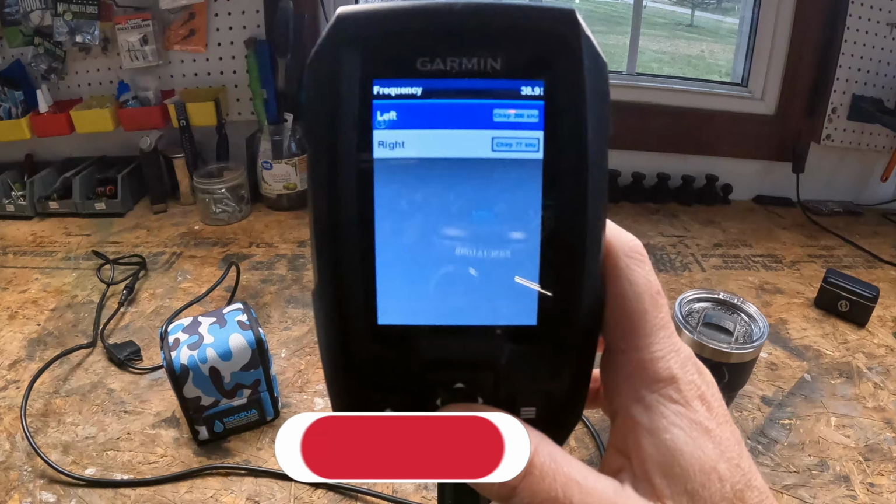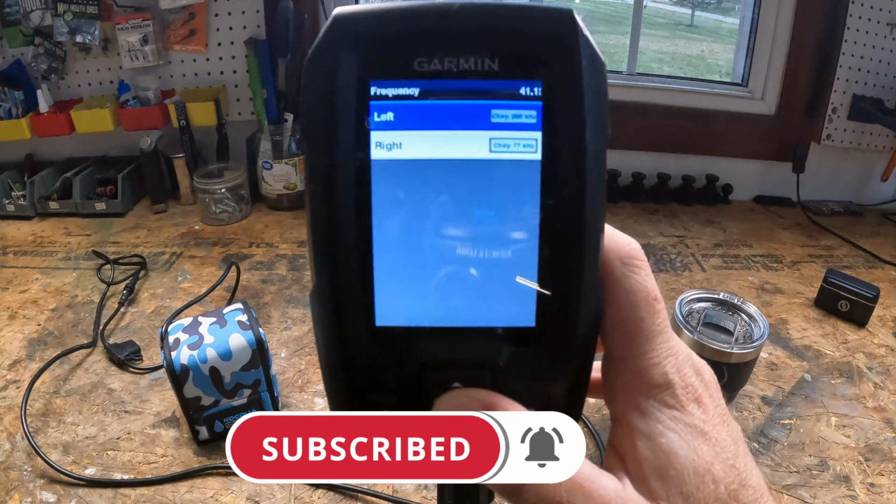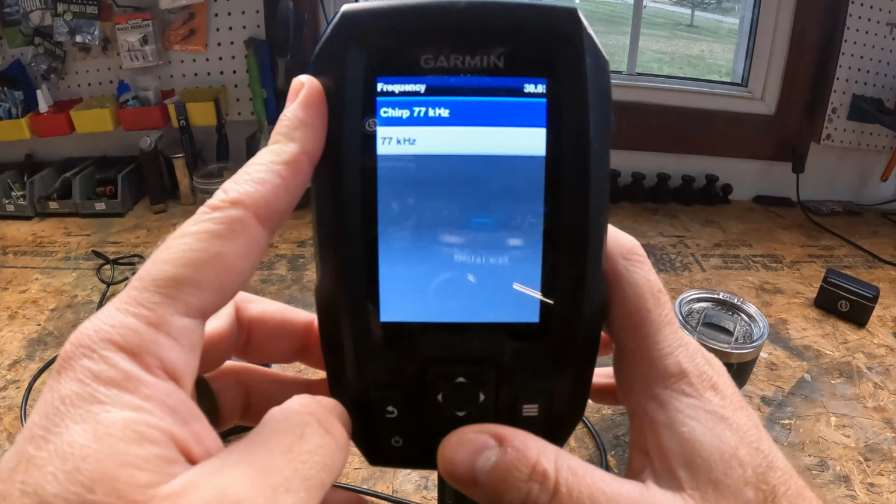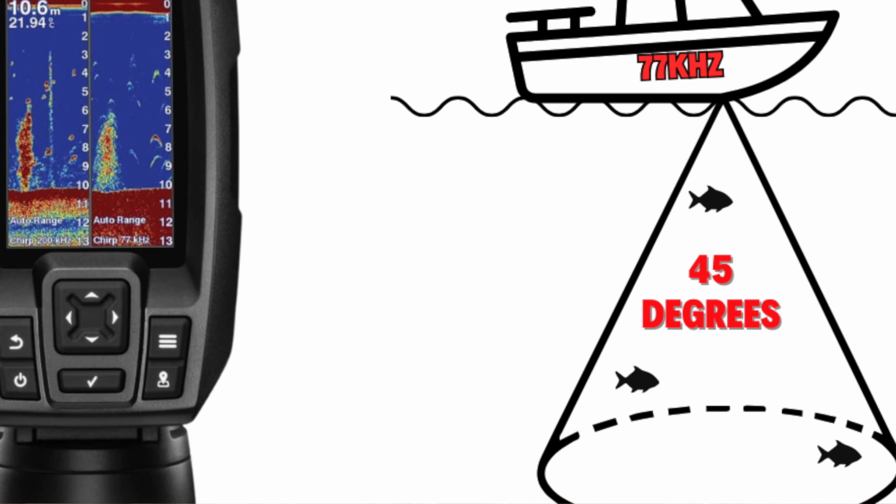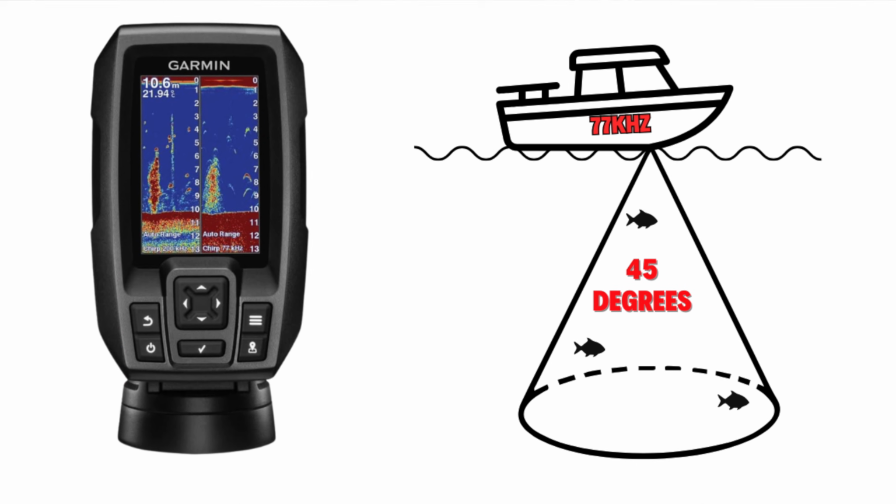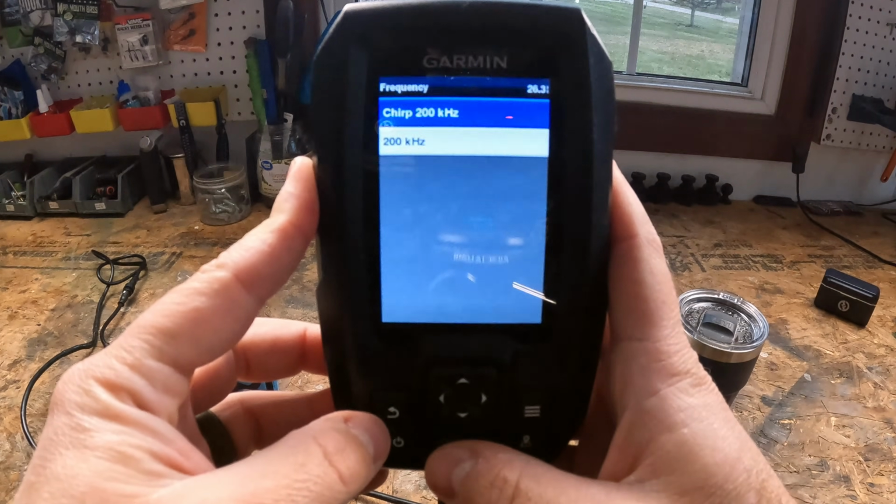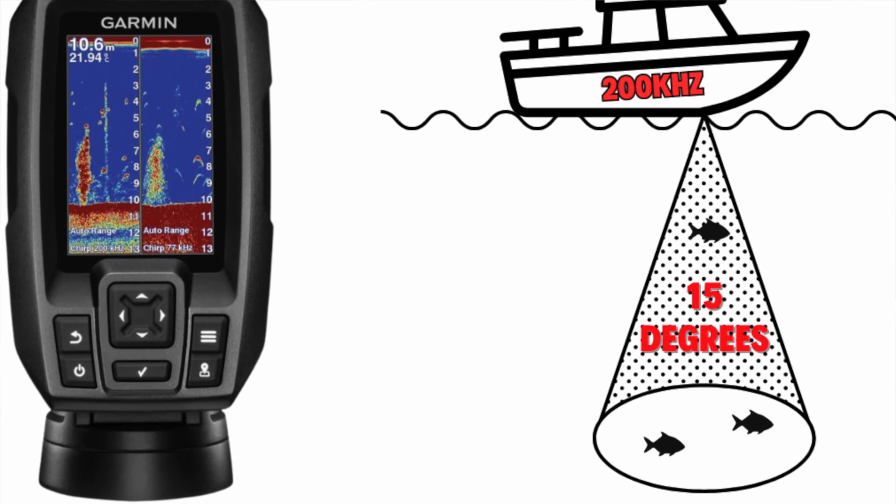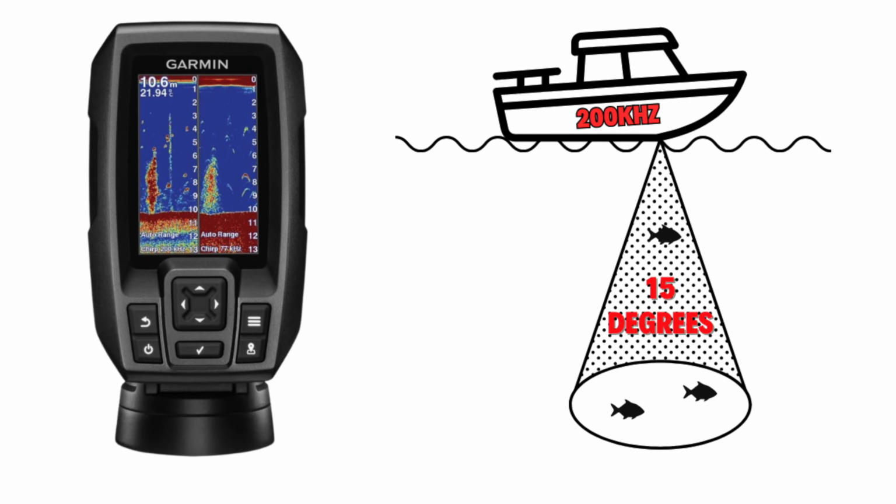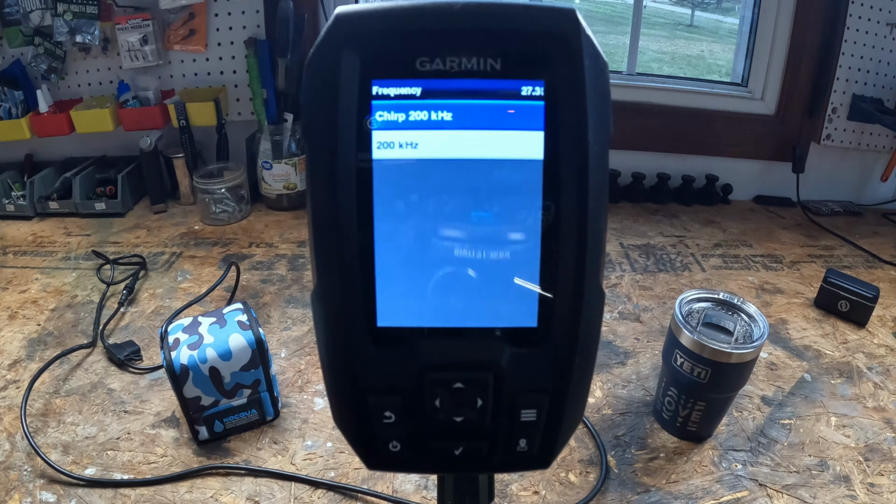So now let's talk about the difference between 77 kilohertz and 200 kilohertz. I would just keep these both on CHIRP, but what you're getting with the 77 kilohertz is a wider cone, I think around a 45-degree cone. It's better for finding schools and bait, but it's going to be less detail. When you select the 200 kilohertz CHIRP, this is going to be a much narrower cone, I believe between 15 and 19 degrees. Much different than the 45-degree cone angle on the 77 kilohertz.